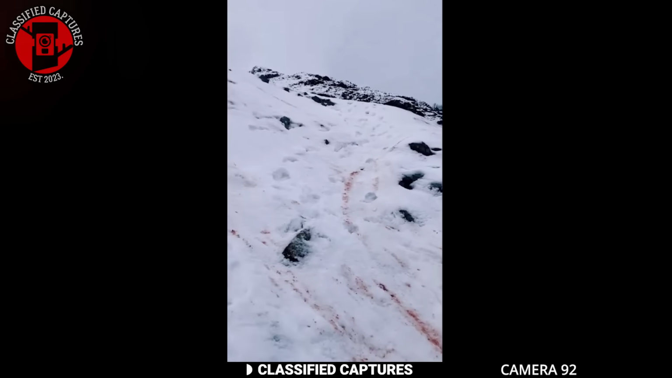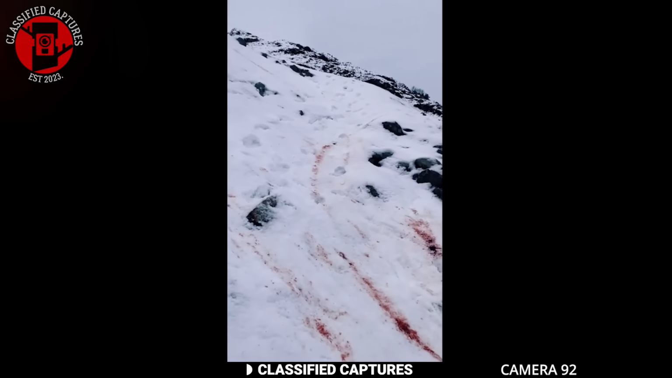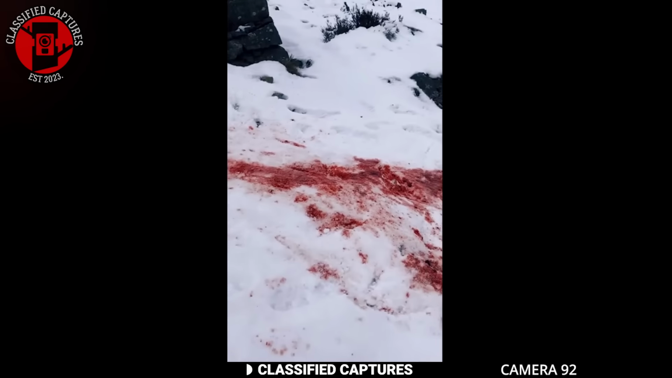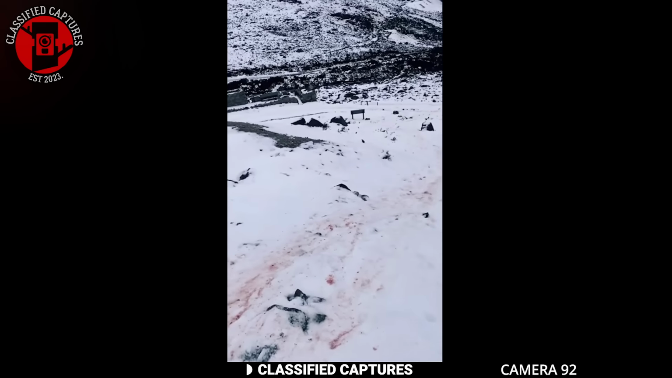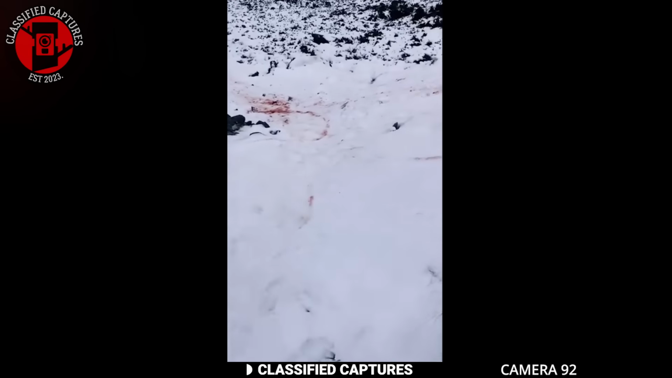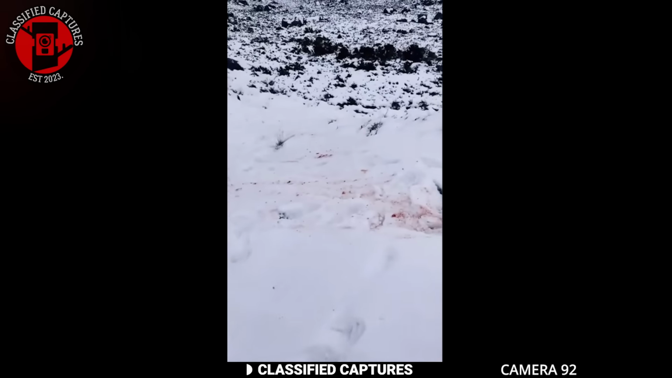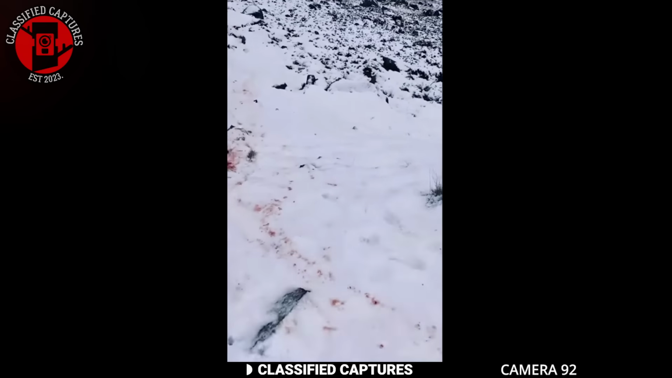A man walking through the Wicklow Mountains in Ireland stumbled upon something chilling. Take a look at this. A trail of red stretched across the snow as though something had been killed and dragged down the mountain. What's unsettling is there were no remains, nothing to indicate whether this was human or animal. The Wicklow Mountains aren't known to have wolves or large predators, so what could have caused this? He started to feel it could have been a murder scene, but that would be inhumane and gruesome.